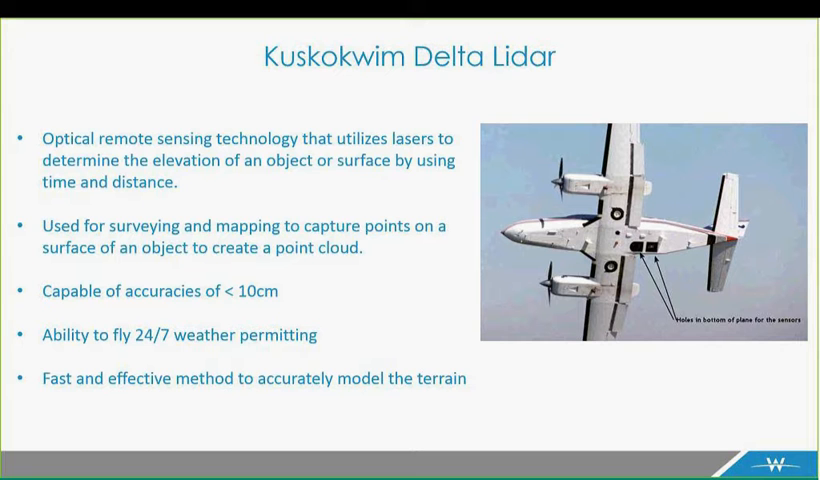It is a scanning sensor that emits near-infrared laser pulses, and from the returns that come back, we're able to derive an X, Y, and Z location based off of the time it takes to return, and then also using GPS from a base station as well as mounted to the aircraft. The data is used in surveying and mapping to capture points on the ground.